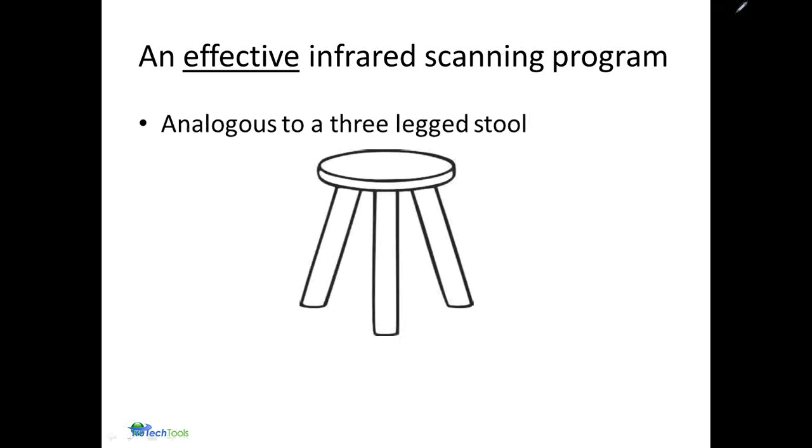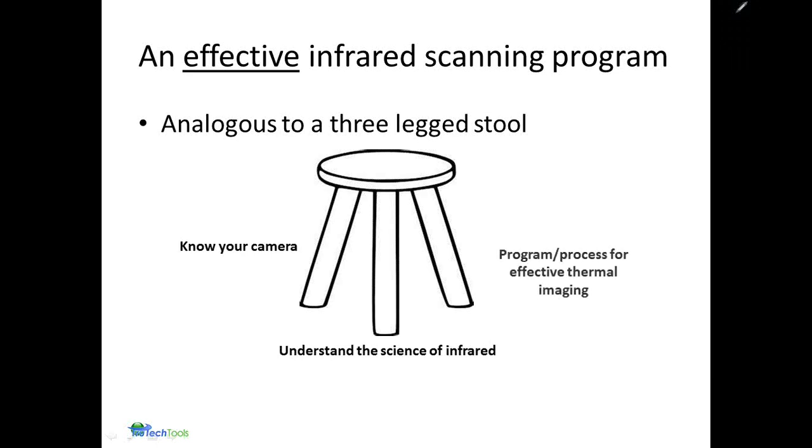So, an effective infrared scanning program, I kind of coined it as being analogous to a three-legged stool. You need to know your camera. You need to know it fairly well. You need to understand the science of infrared. Knowing a little bit about thermography is going to be key to being successful. And of course, whether you're doing home inspections or you're doing a process, have a complete system set up at your place of business, having a program is going to be very important.